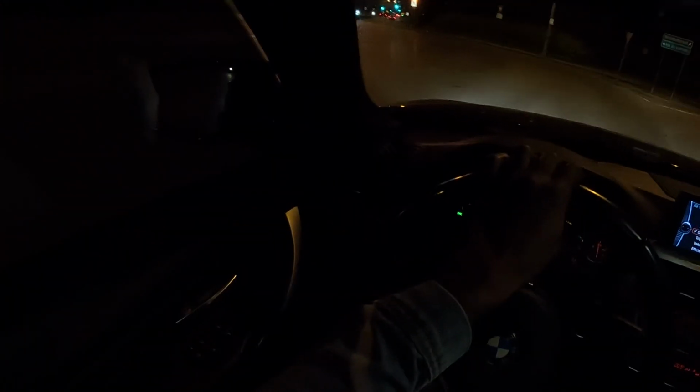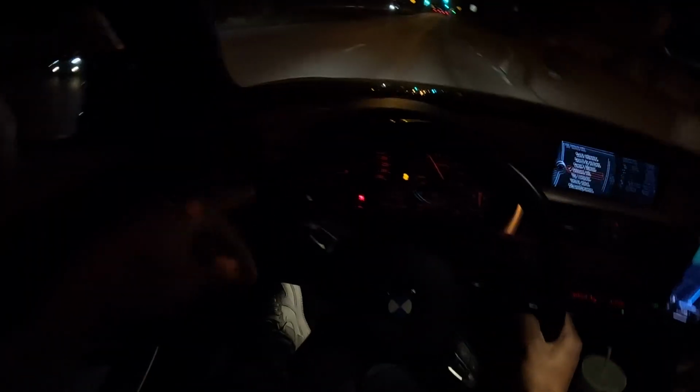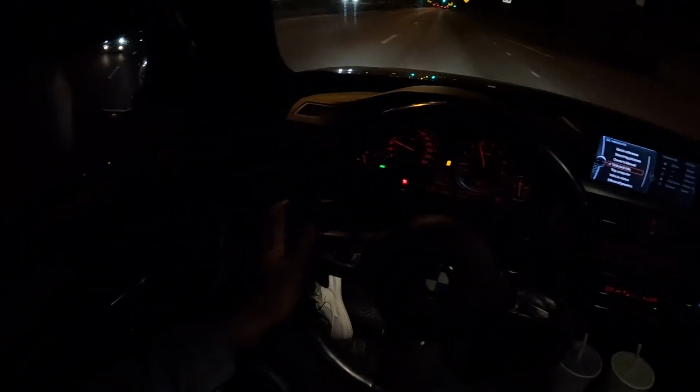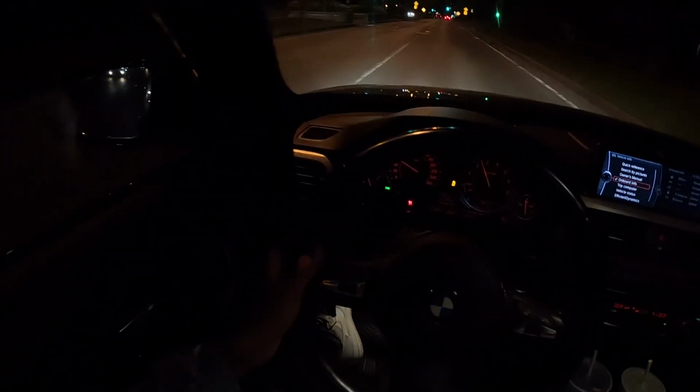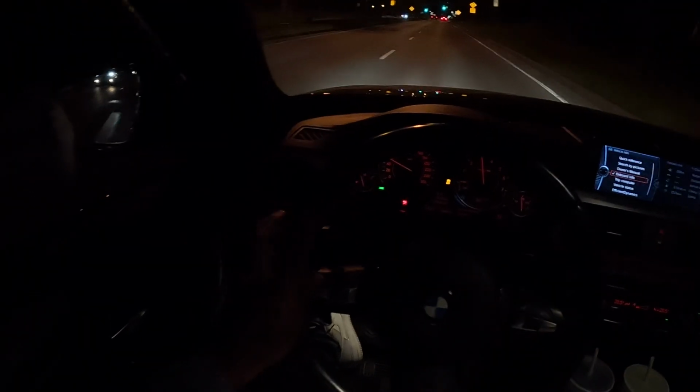I swear, rear-wheel drive is the most fun thing. I don't know if I could go to an X-Drive car. If I do an M340i, the X-Drive on that, you can actually put it in rear-wheel drive when you want. But a permanent X-Drive car, I don't think I could do that. They're faster, but not as fun to me.